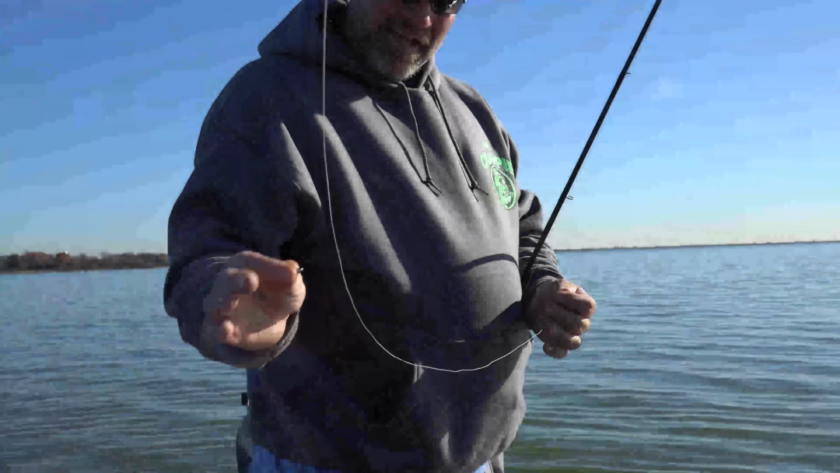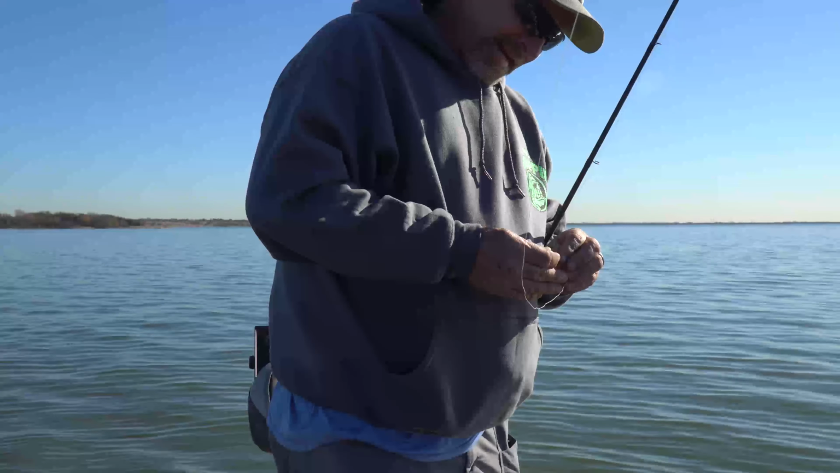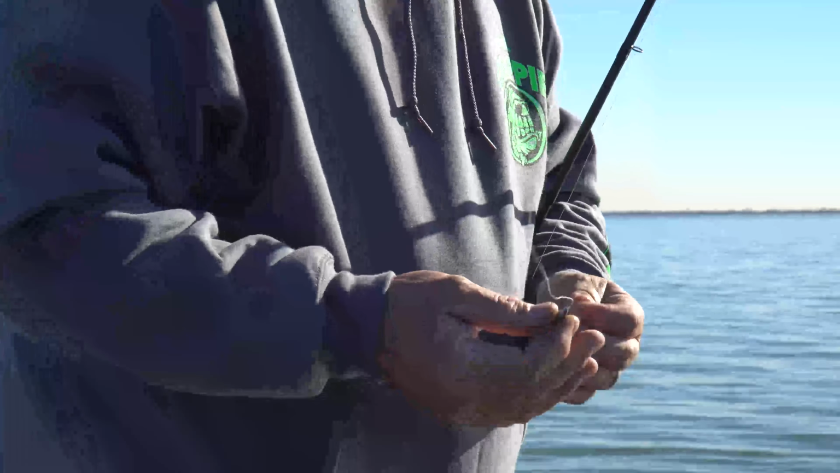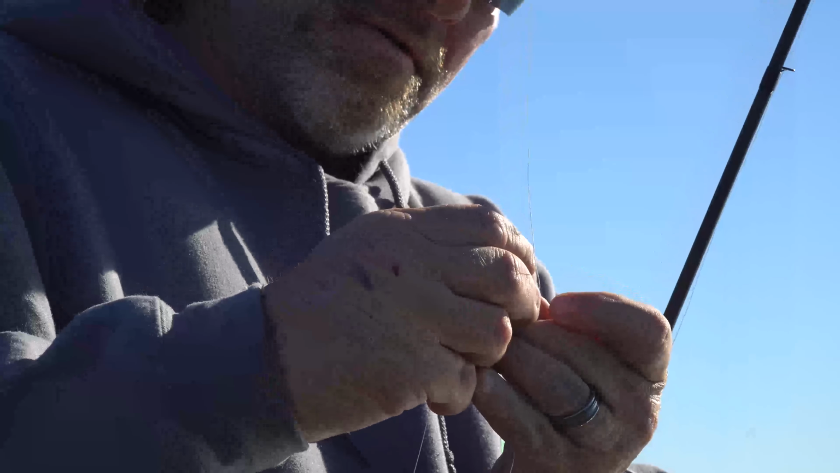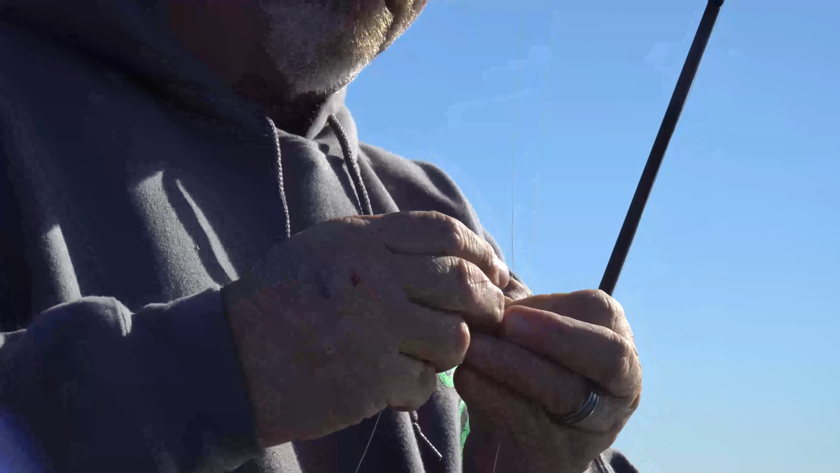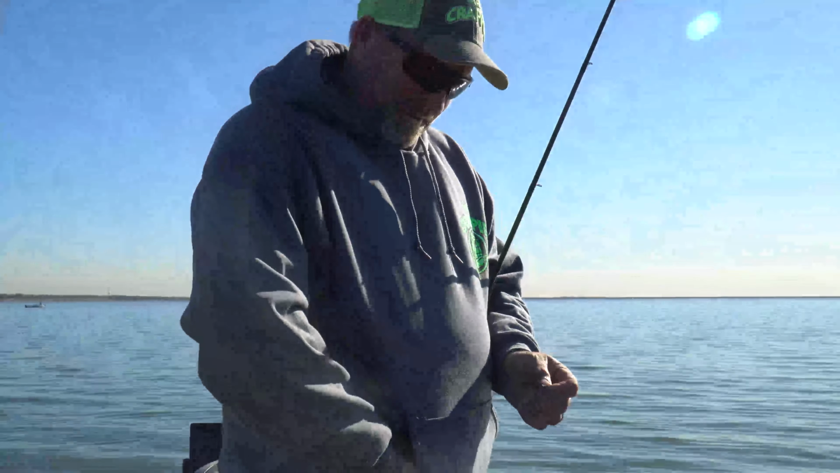Got a 3/16 ounce bullet weight. What I like to do, this is 20-pound K9 line, braid. I'm gonna run it through there, point up. I'm gonna run it through there 2 times. When you get my age, it's hard to see that. You almost need readers to do it. Here we go. So I'm gonna run it through there, leave a little tag, tie my jig on there.